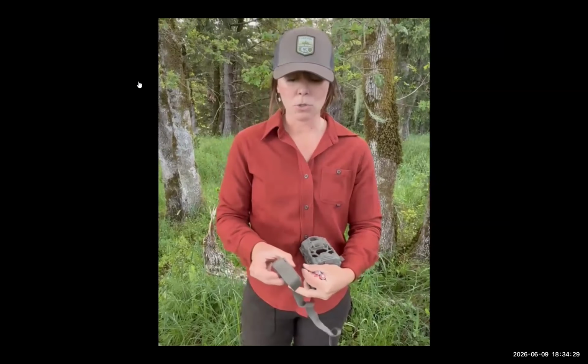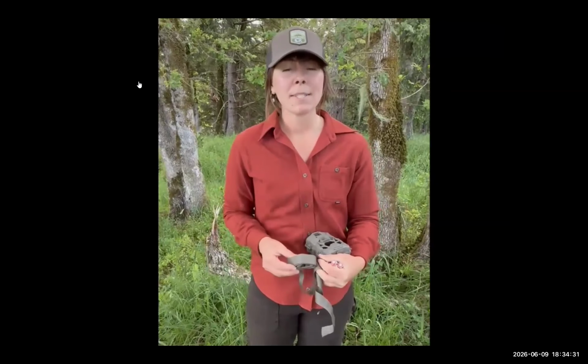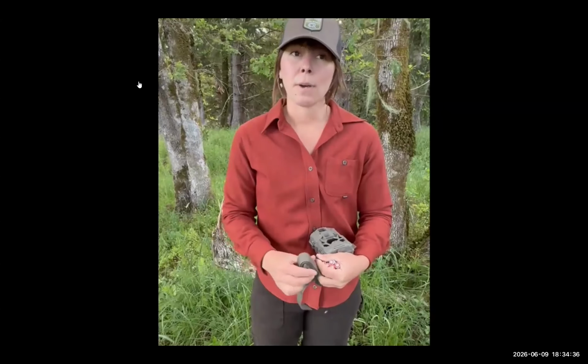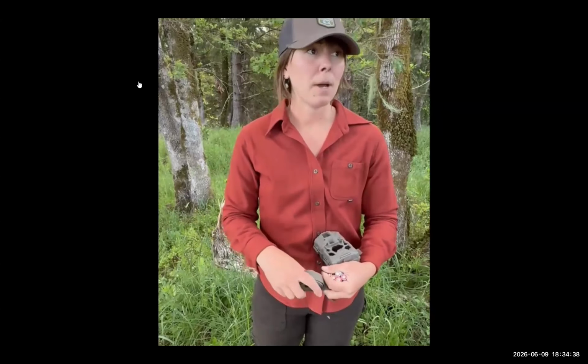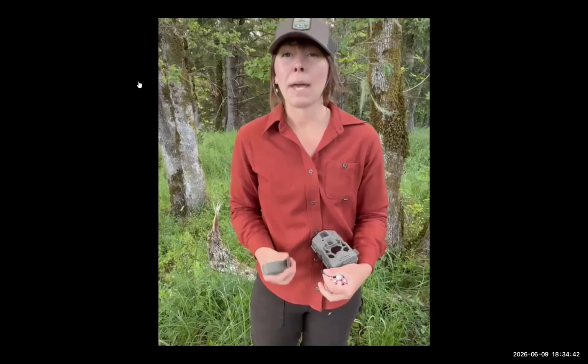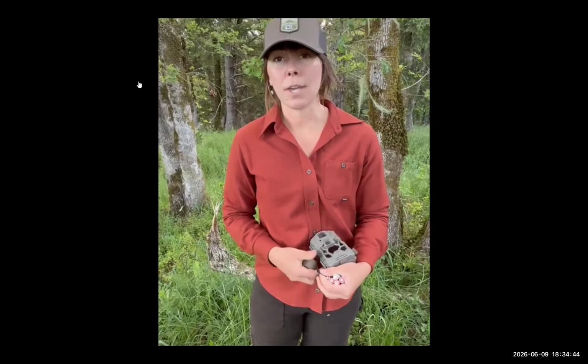And I have a strap to go around my tree. Since this is on my home property, I'm not worried about a lock, but if you have other concerns about people tampering with your cameras, you might consider something like a bike lock to secure your camera to the tree.